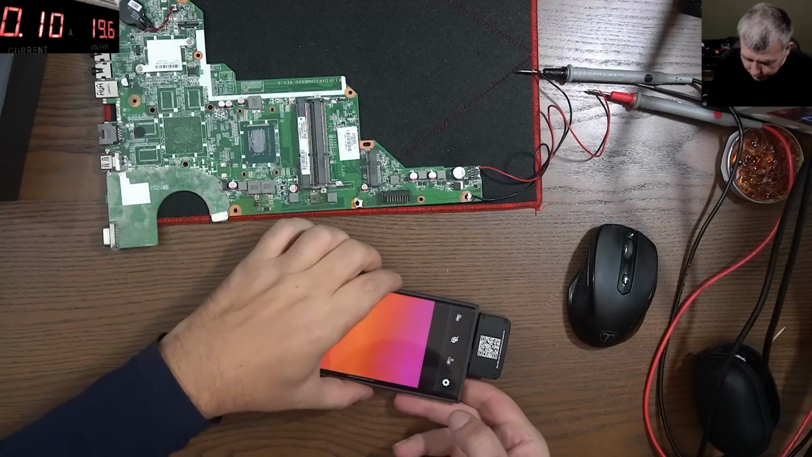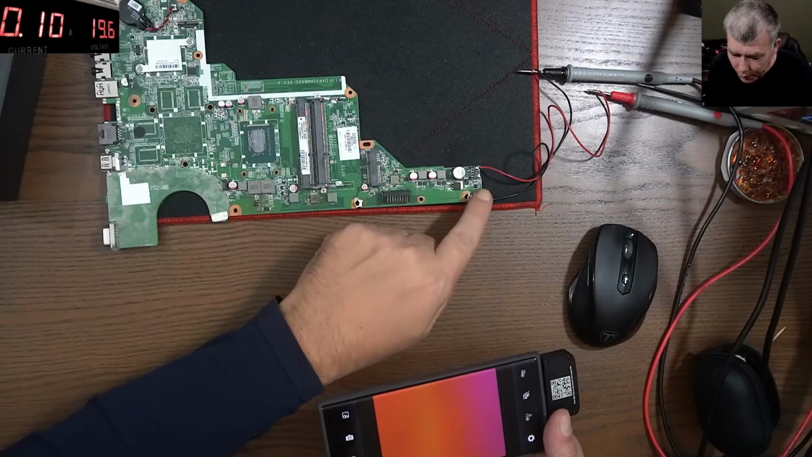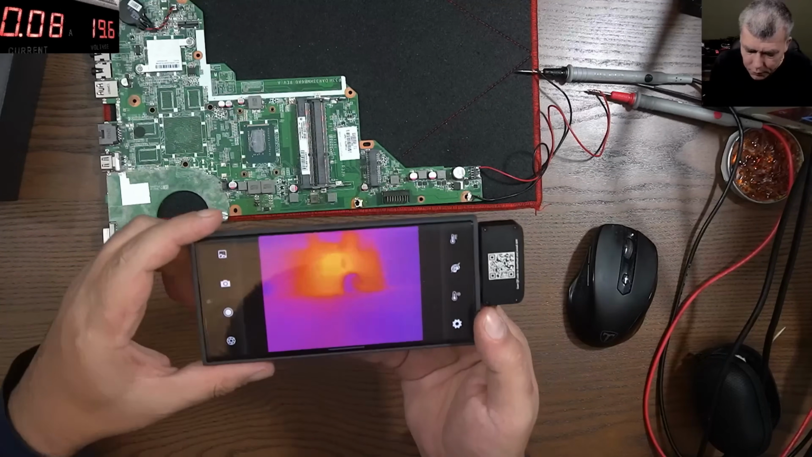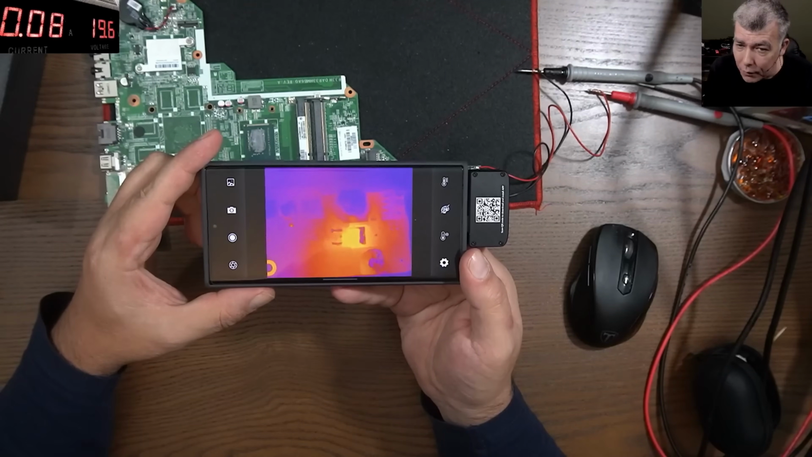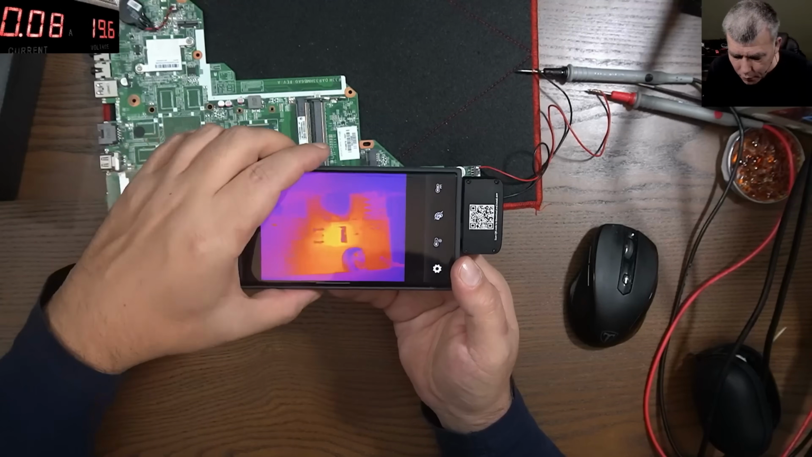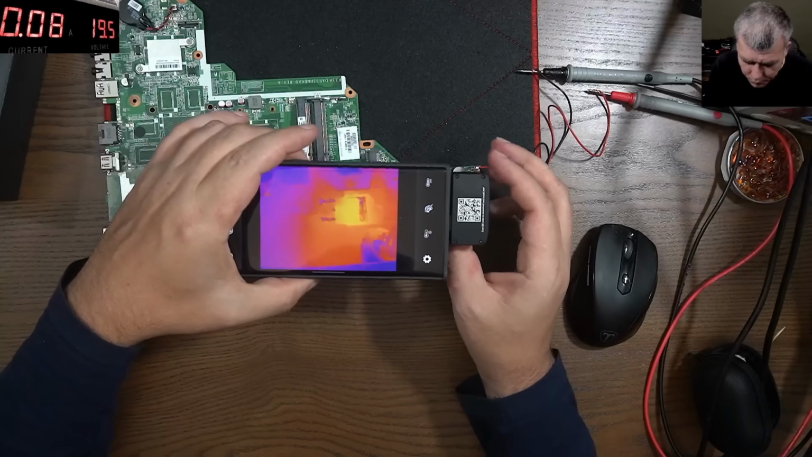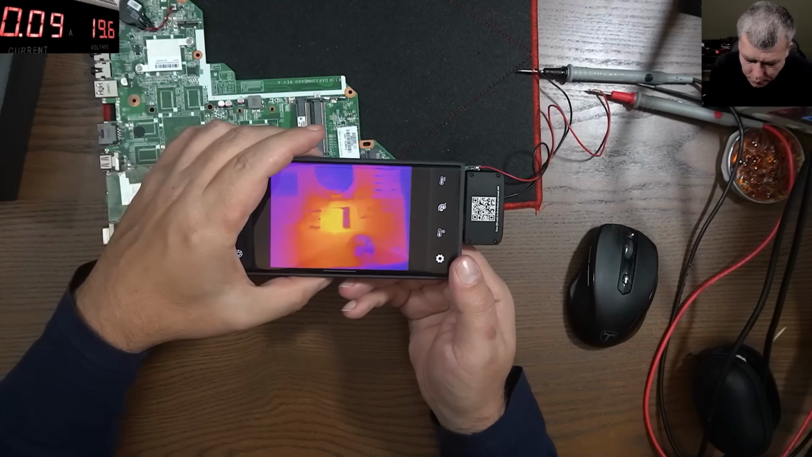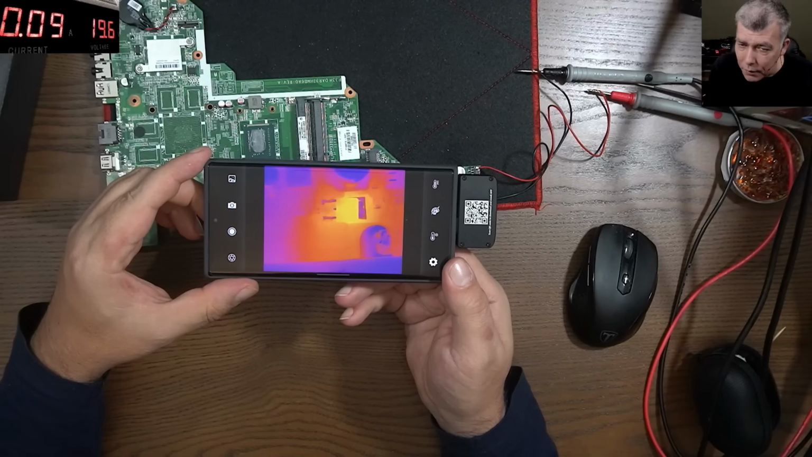And the first MOSFET, the second MOSFET is cutting down the voltage. So you have the first MOSFET and you have the second MOSFET, okay? So check here, this is the second MOSFET. Look at the quality of the picture, okay? I can go closer. Obviously we have to adjust the focus. Yeah, you can clearly see the MOSFET.